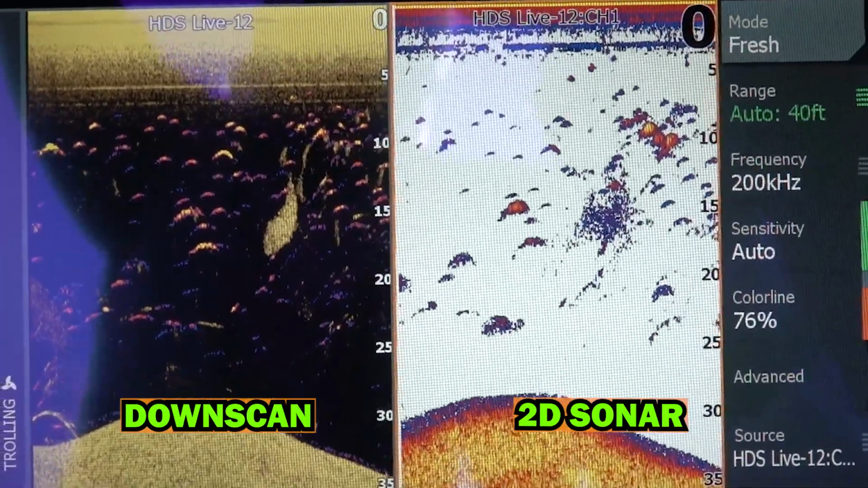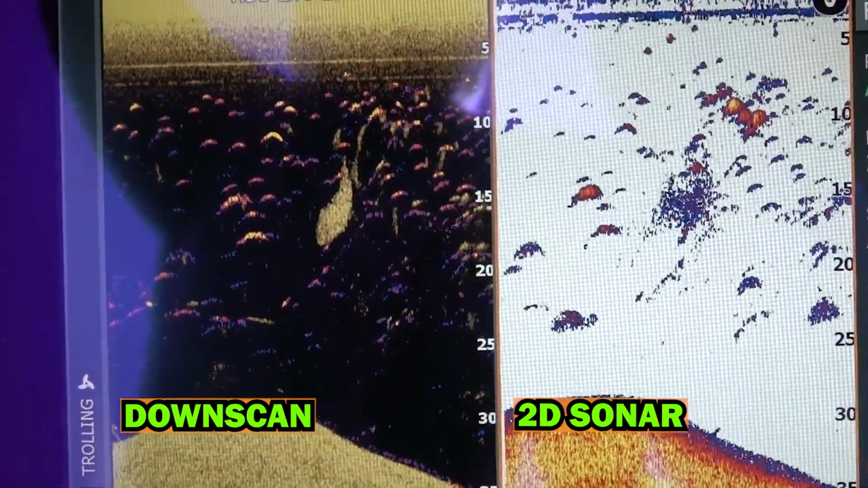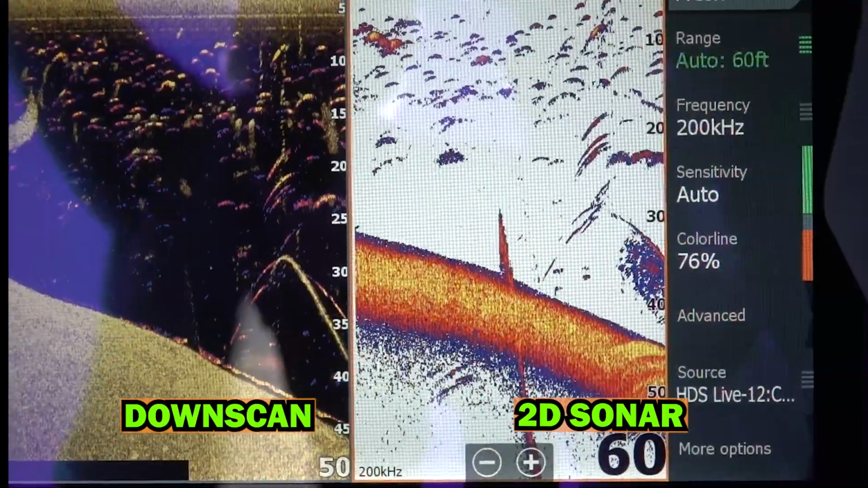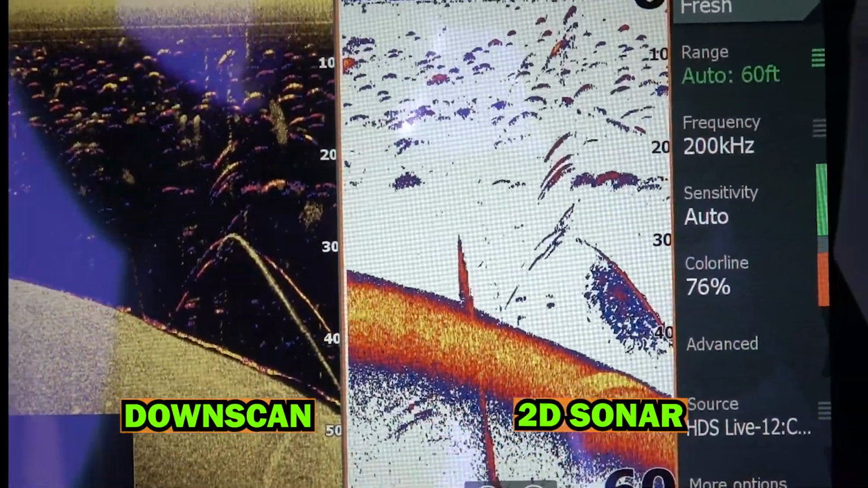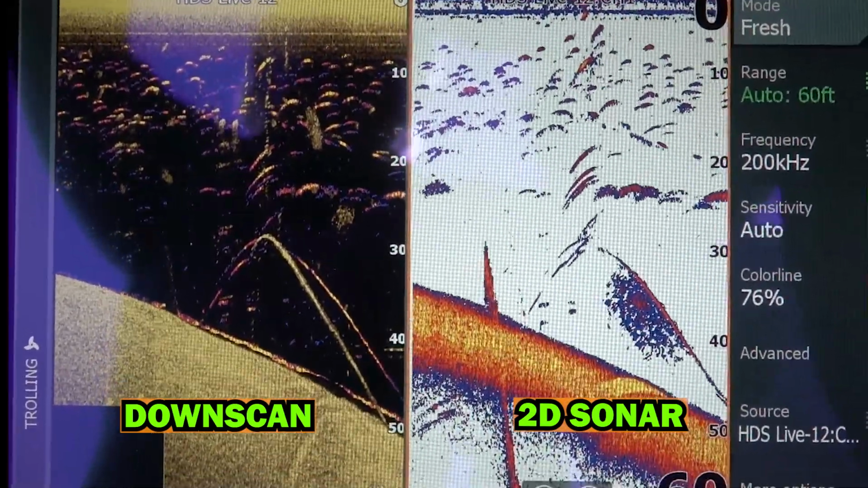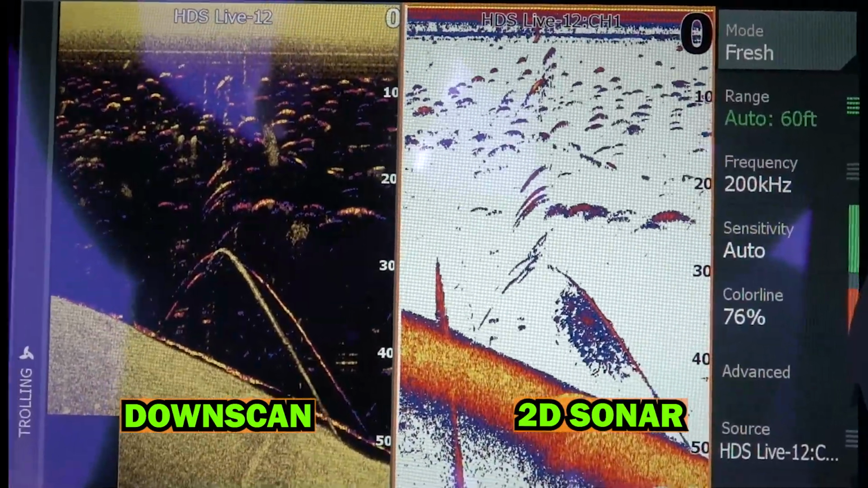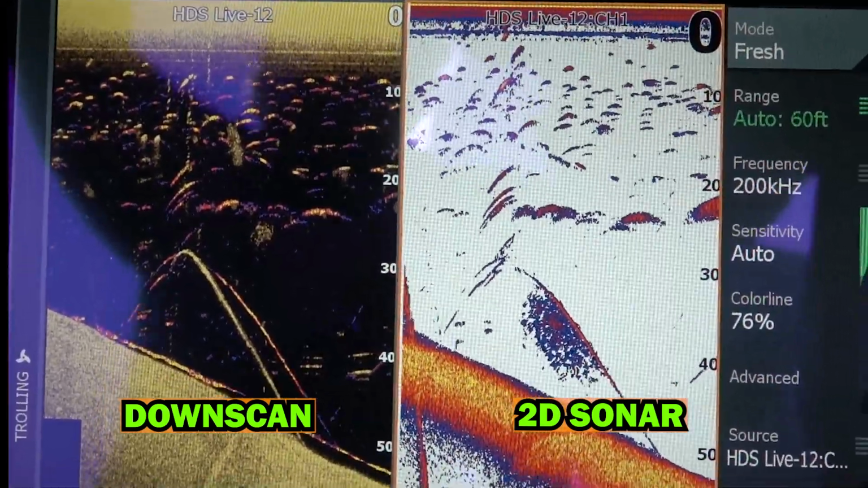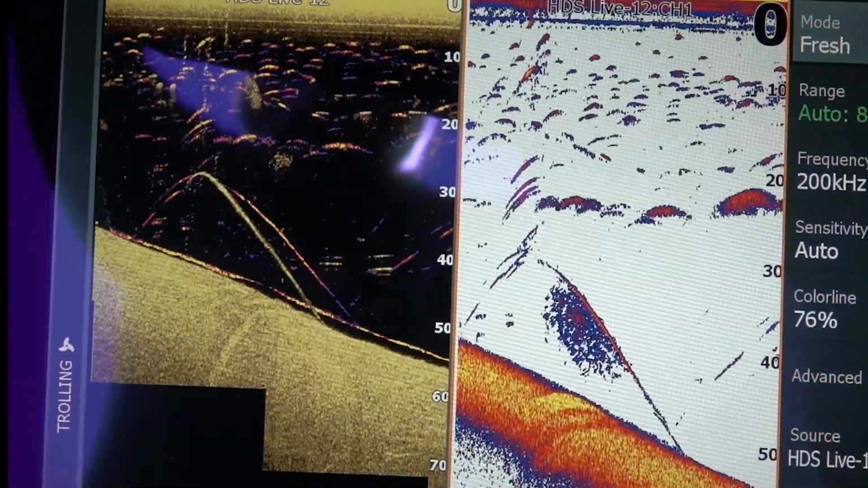So there's a lot of pros and cons. I use them both. You could split the screen like this and pick and choose what you want to use. See on the left, that yellow mark, that's a cable. See how it's going to the bottom? That's a cable. And on the right side, the 2D, you see the cable there in red, and there's a bunch of bait balls hanging around it. So you can see the difference in the pictures. You just have to pick and choose.